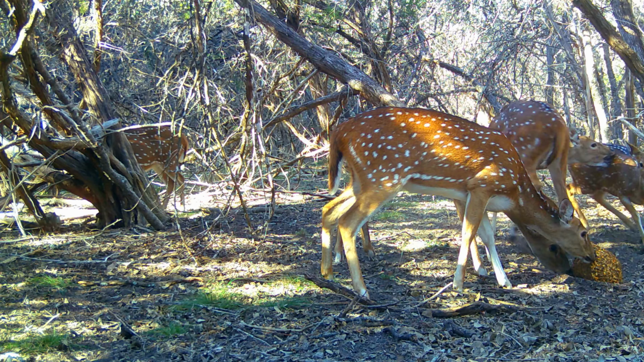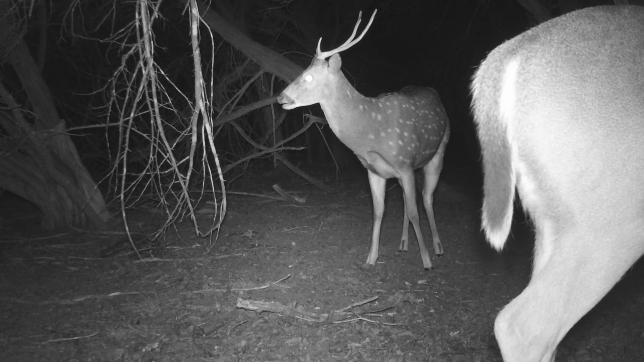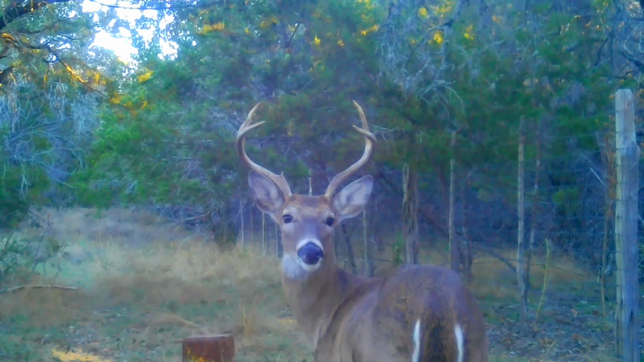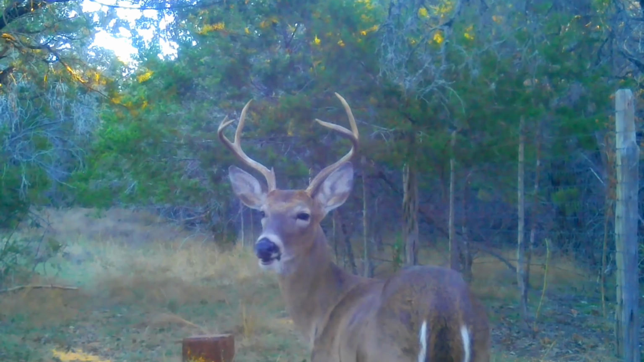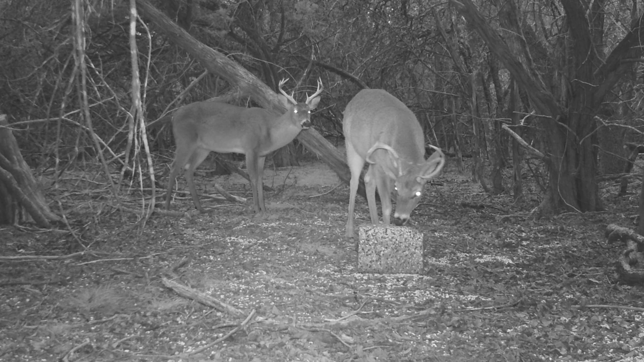Now, deer absolutely use sound, especially mothers and young. Fawns will call out when they're stressed or separated, and the mothers will respond. And over time, they learn each other's voices. But the bigger communication system is quieter. It's scent. Deer leave messages behind the way we leave footprints, except theirs are invisible.